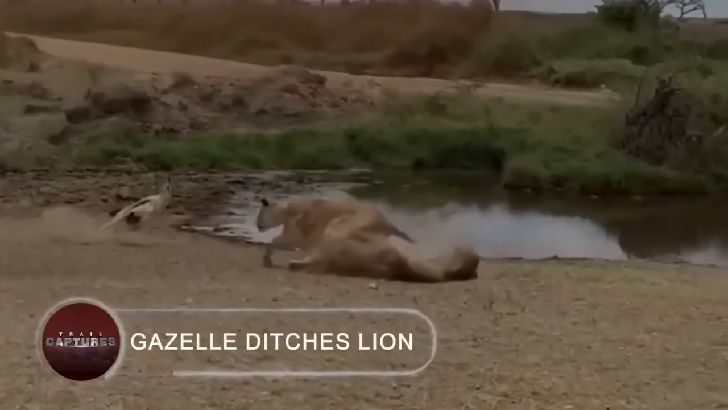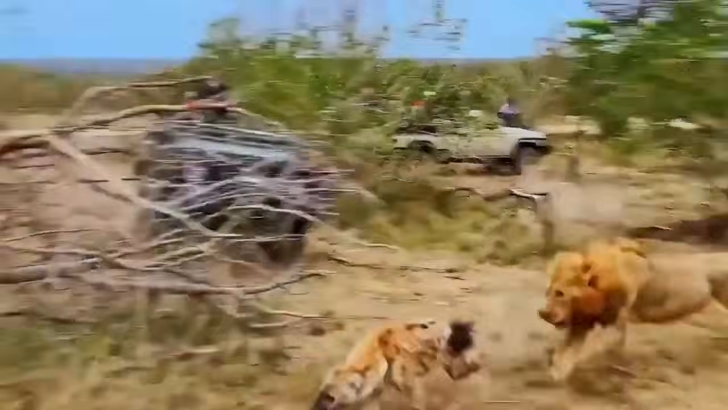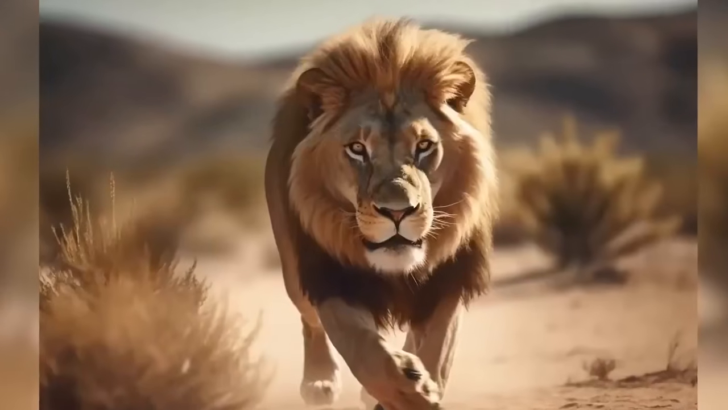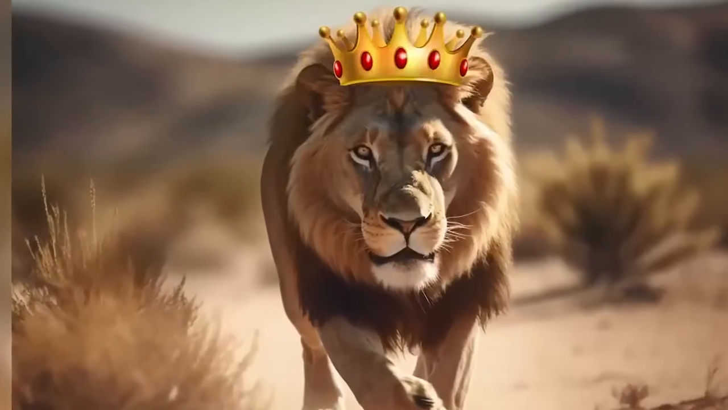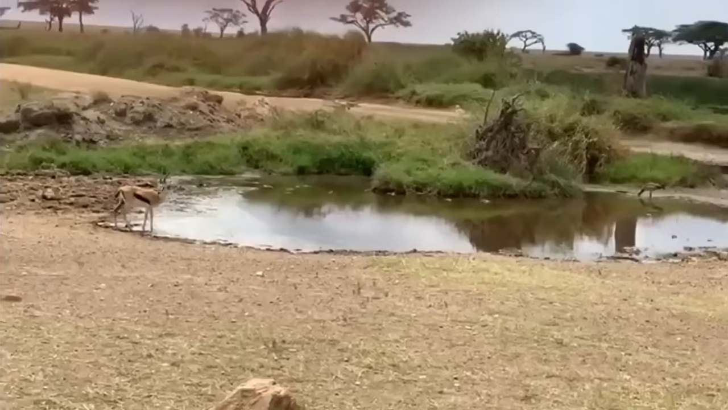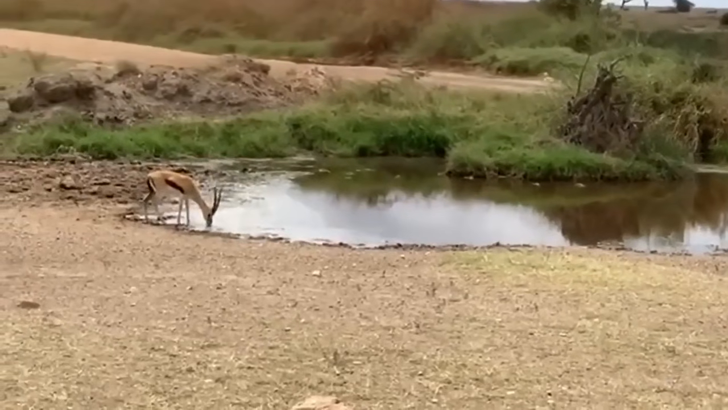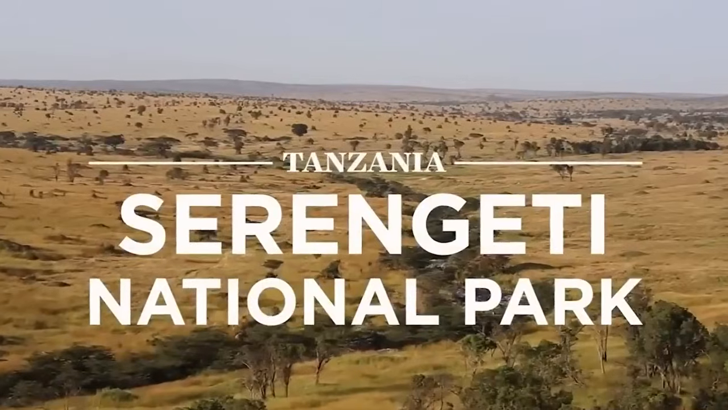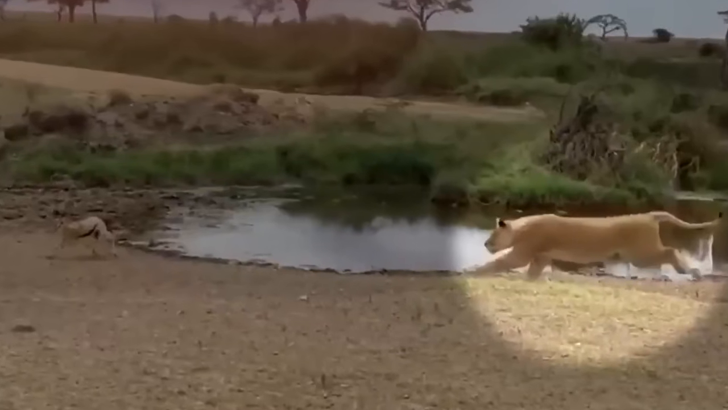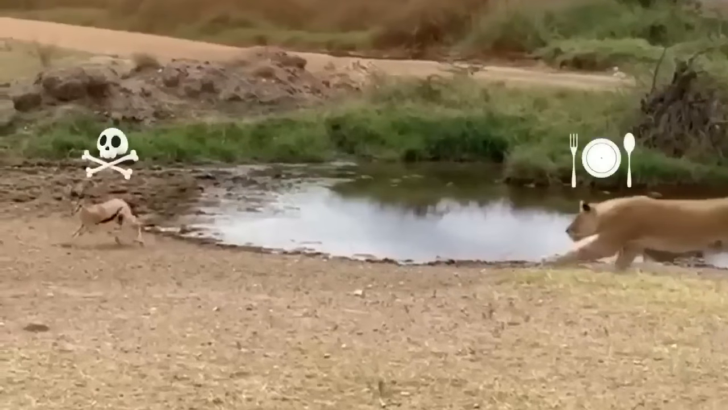Gazelle ditches lion. When it comes to the lion versus any other wild animal, I believe that we are all a little biased toward the king of the jungle. However, this video will totally shift your point of view. A group of explorers was filming a gazelle drinking water in the Serengeti National Park when they noticed a lion coming stealthily in. They also predicted the outcome.